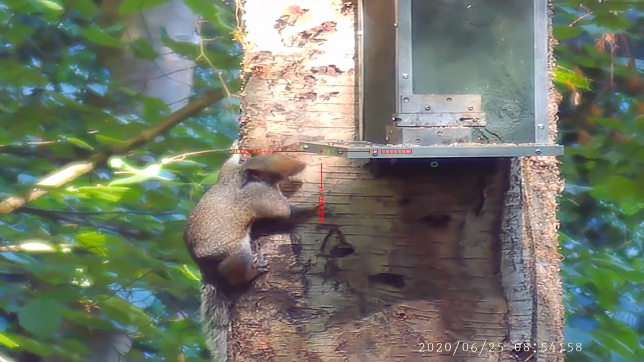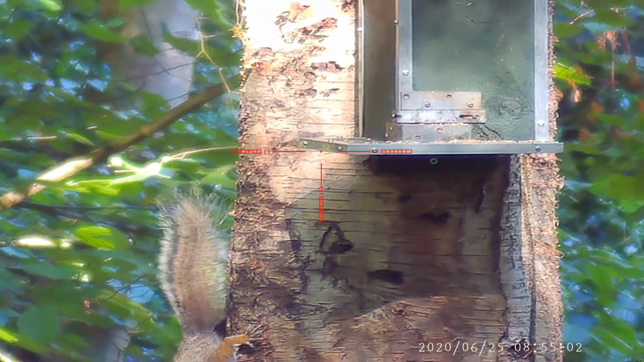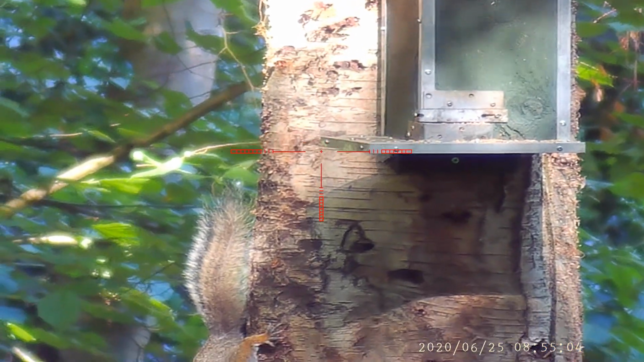Neither of these two squirrels seem to be dominant. I suspect they're from the same litter, so they were just displaying normal sibling rivalry, I suppose.